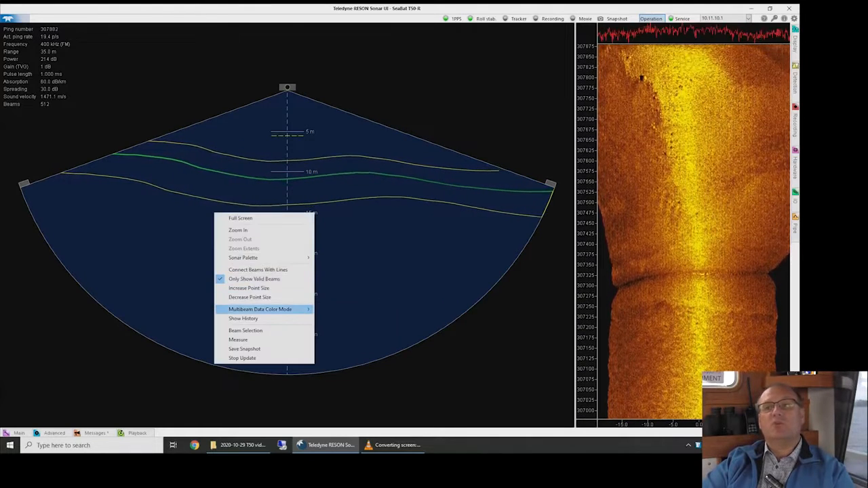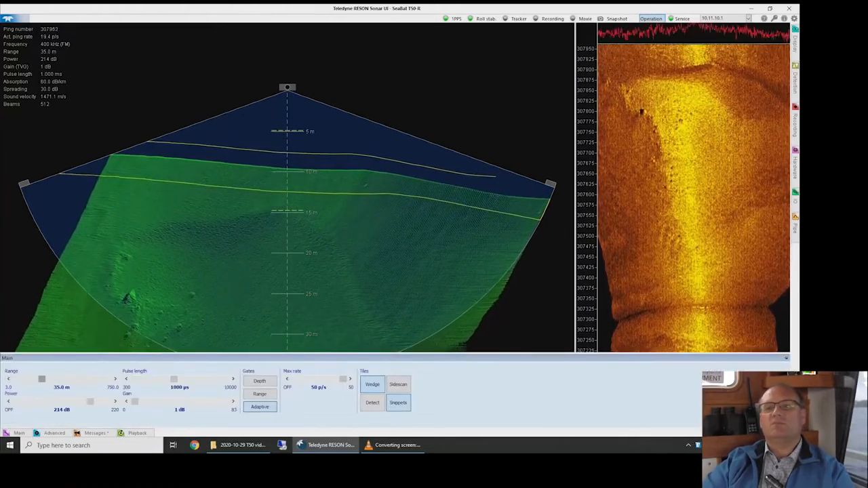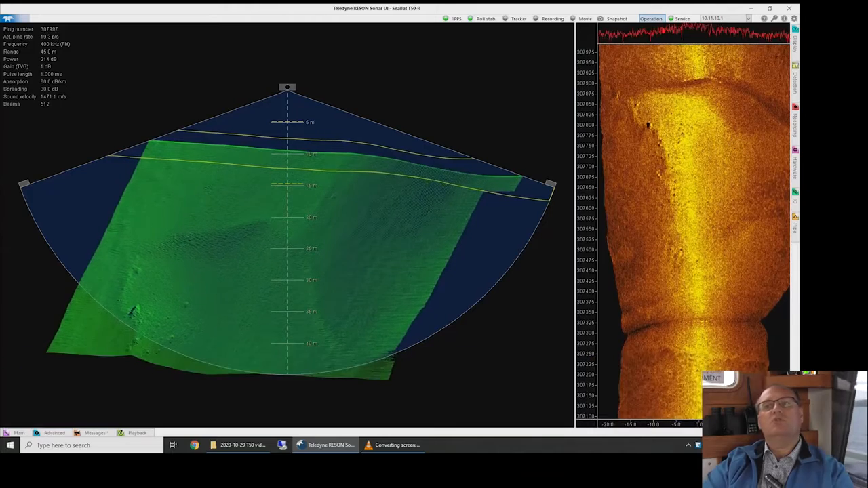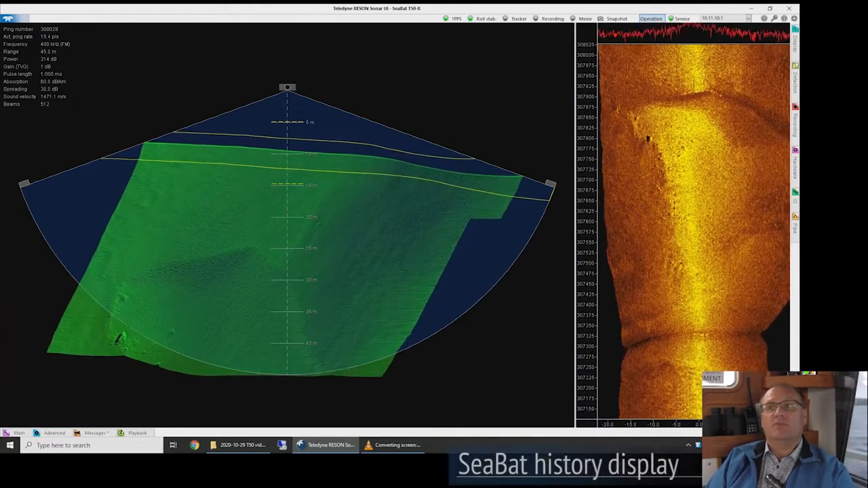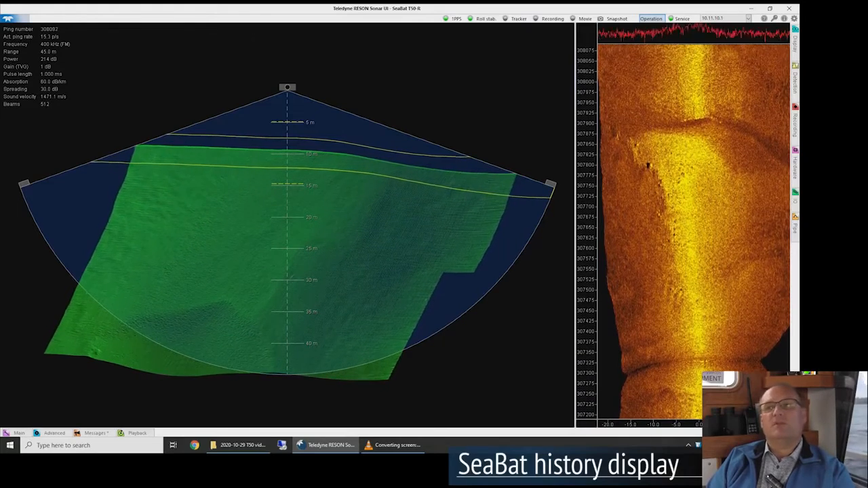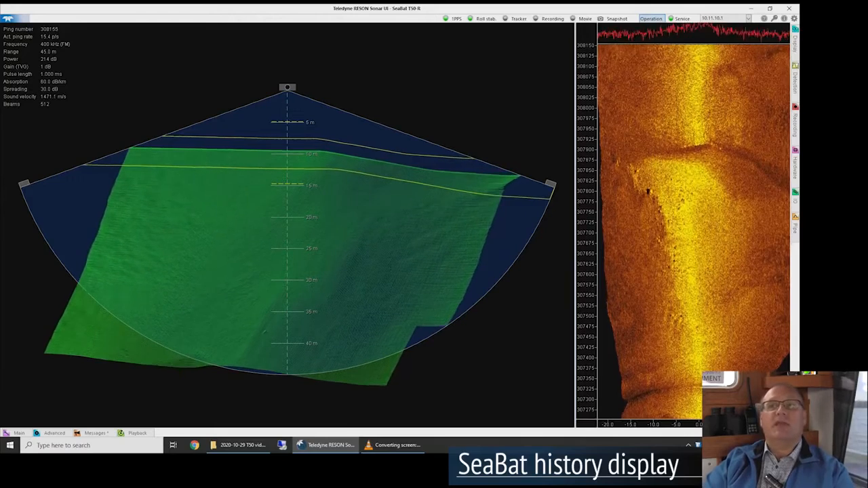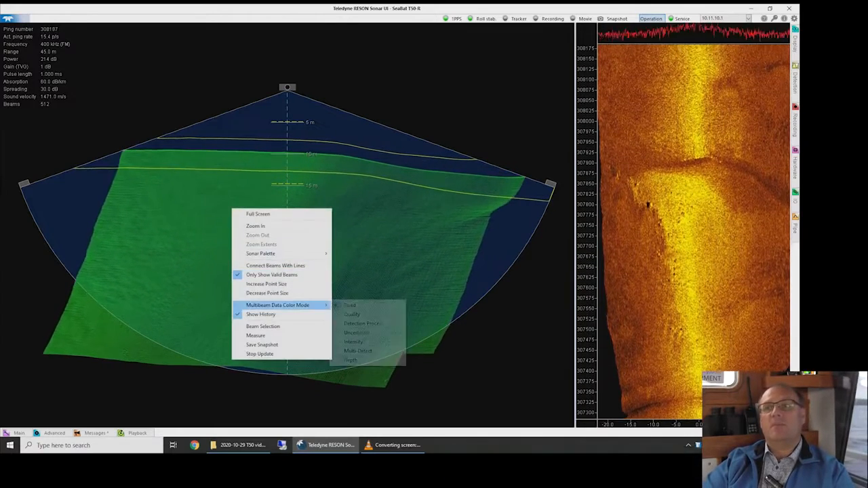So some years ago we introduced a history display, which makes it super easy to see what's going on with the SeaBat. We have recently, with the version 2 update for SeaBat sonars, improved this feature by adding color by depth.